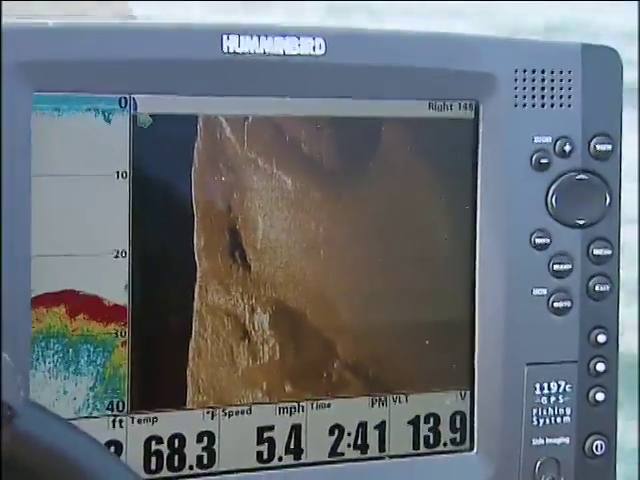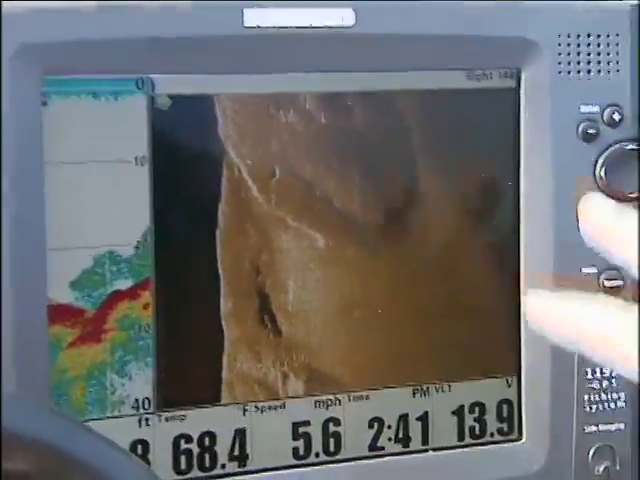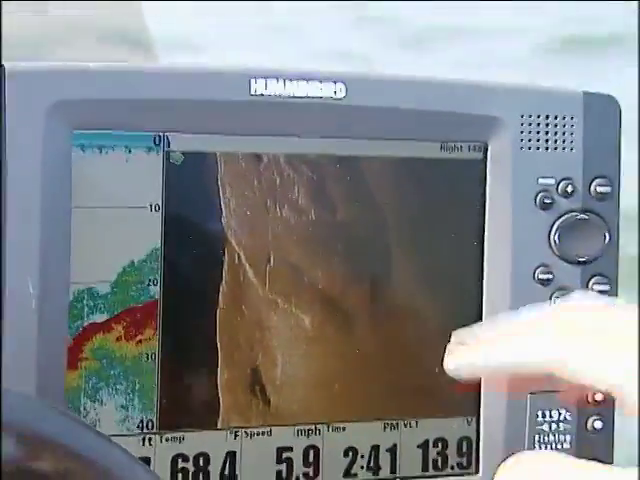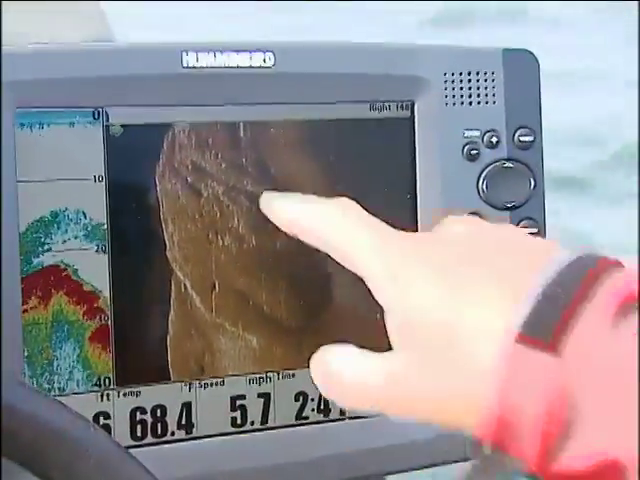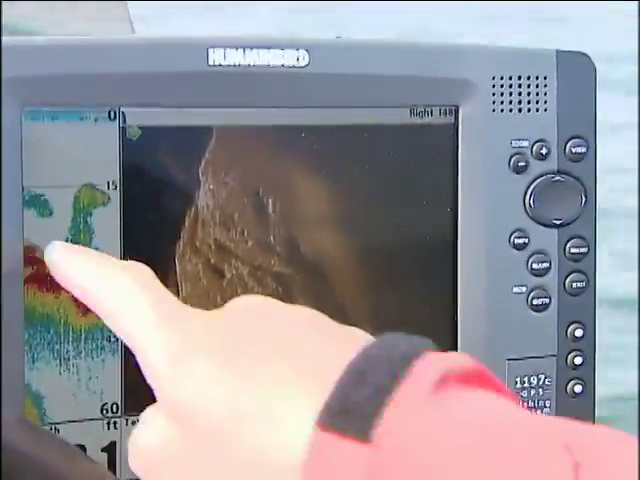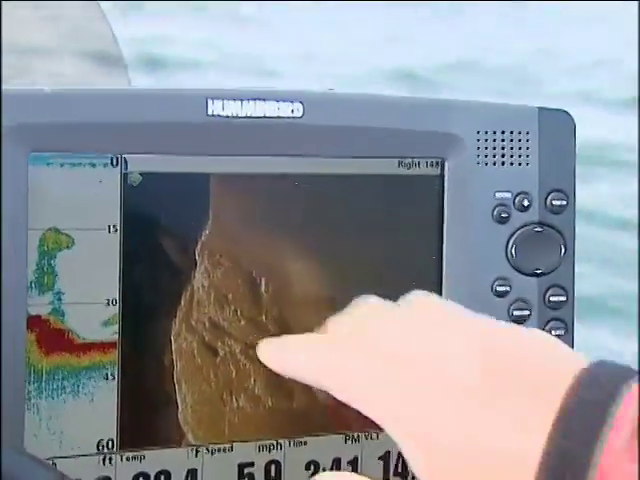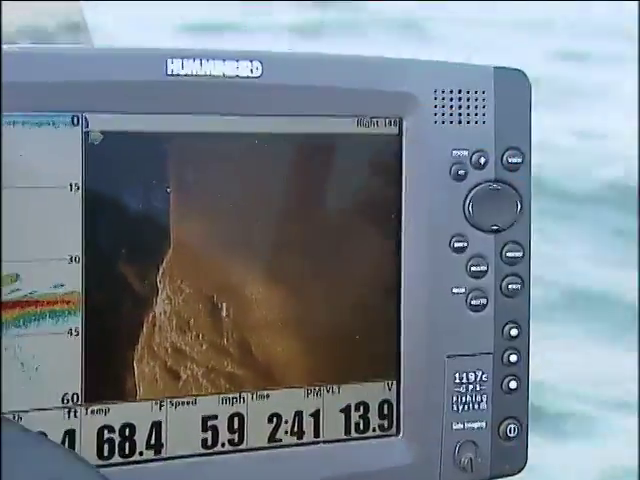Now, we're just about over the side of this thing, and I'm going to show you what happens when we come off, and then you'll see how it goes from hard bottom to soft bottom. So there's some more, another chunk of rock. Now watch, we're going down on the sonar right here, and look at this. It just turns to nothing. This is just all soft bottom, sand or clay or whatever it is.